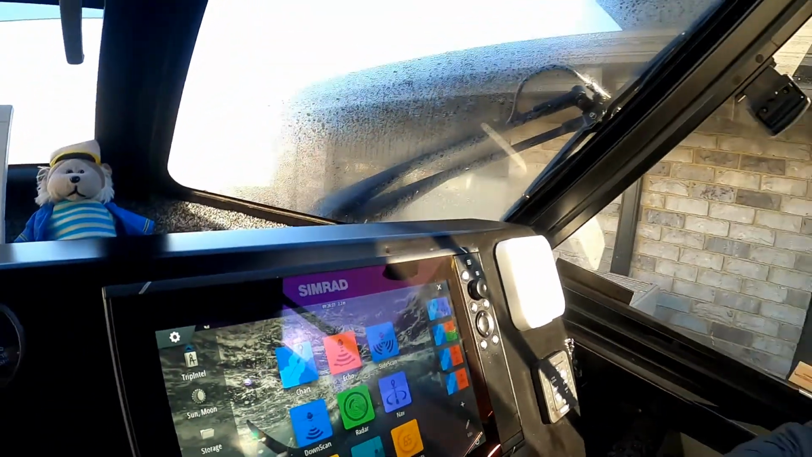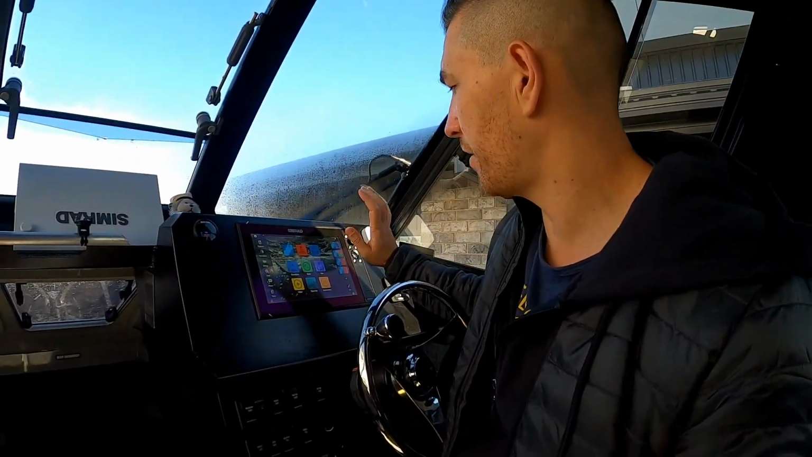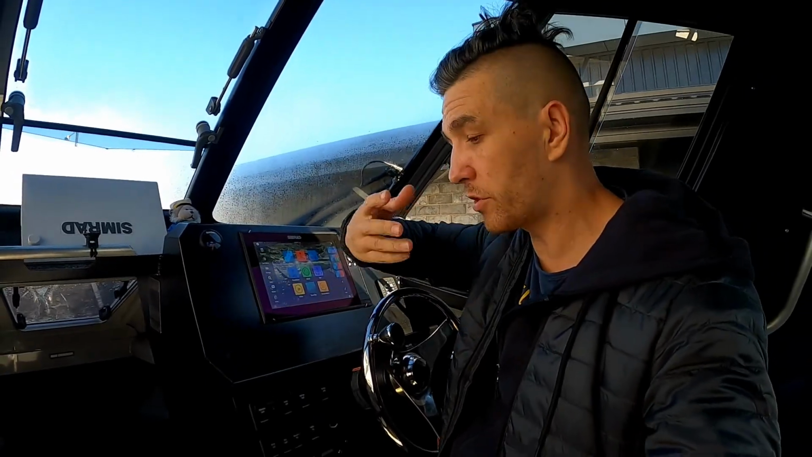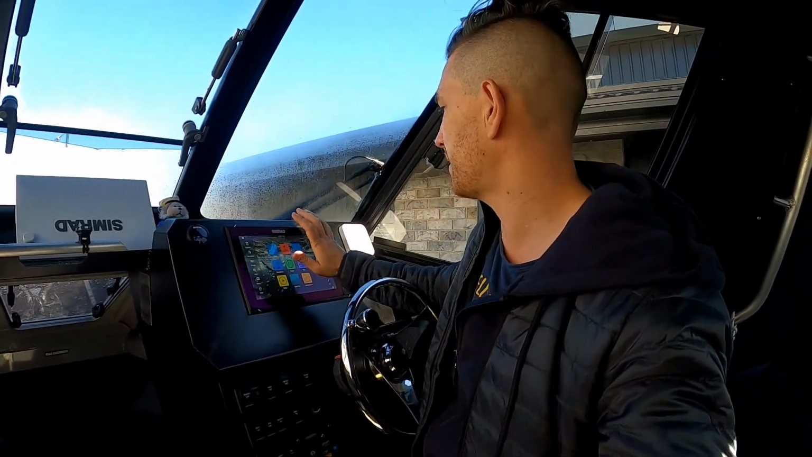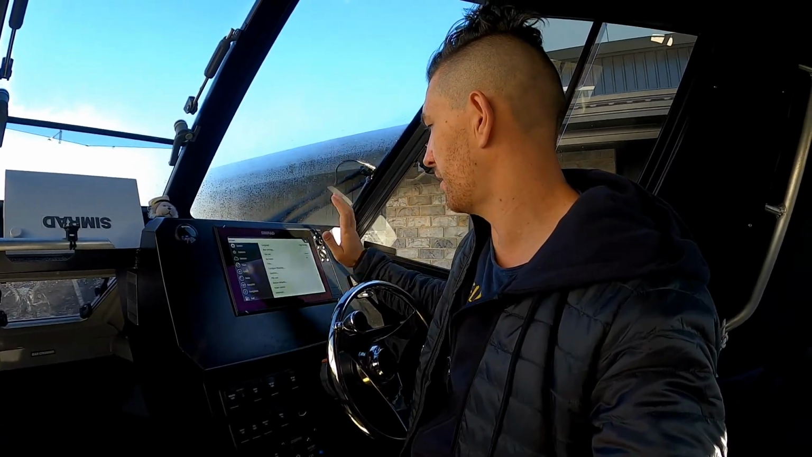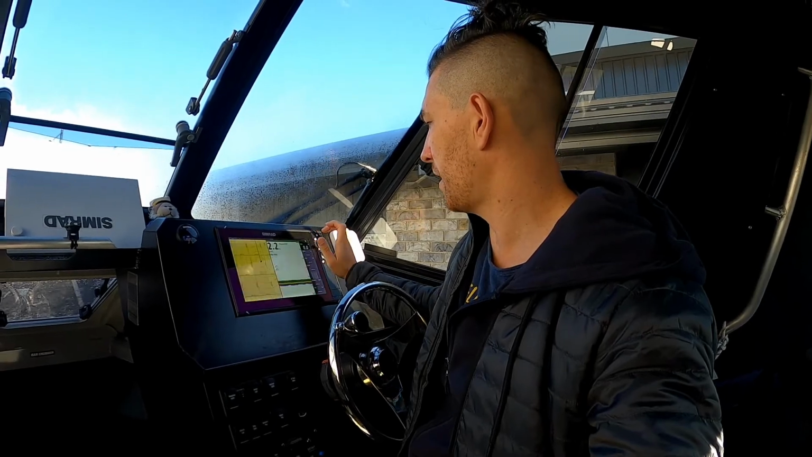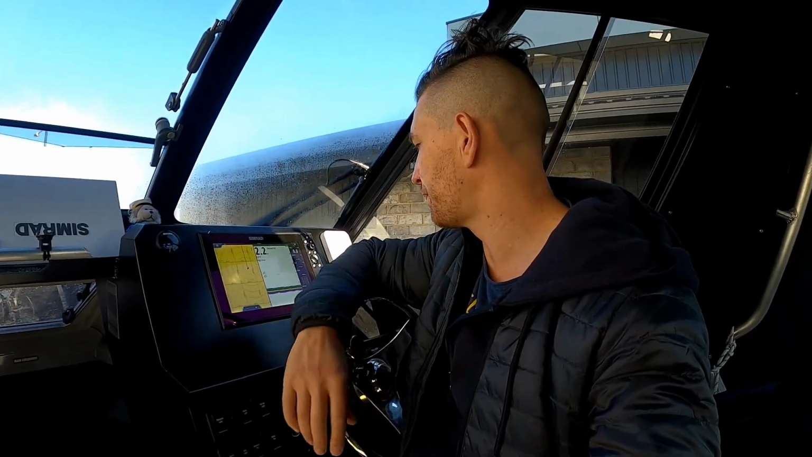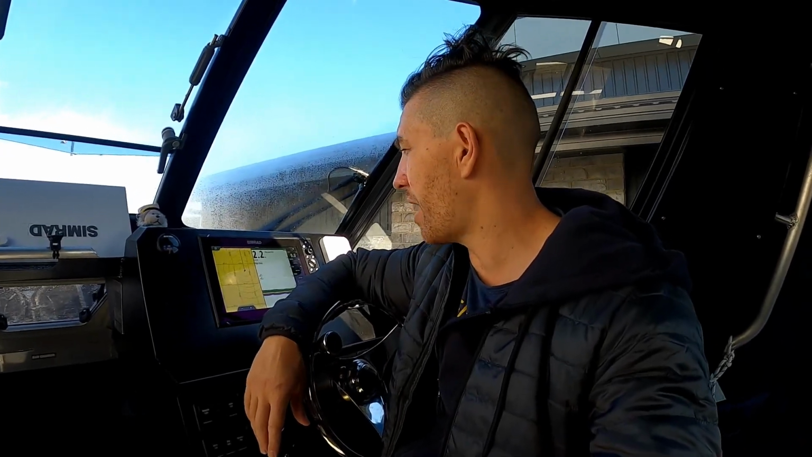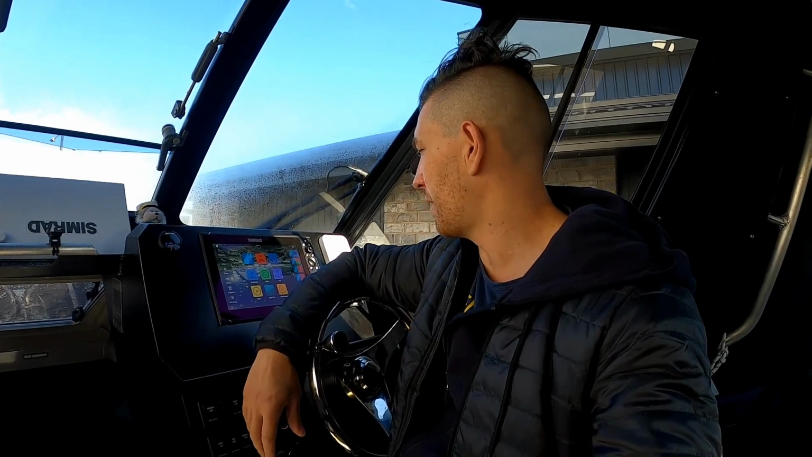Now, just on the usage itself, a huge reason that I love this unit is it probably, to me, has the best and simplest user interface of any of the units that I've owned. Okay, so it's just really easy to use, and while you can learn to use anything in a showroom, when you're out on the water and it's really rough, you actually really do need simplicity.